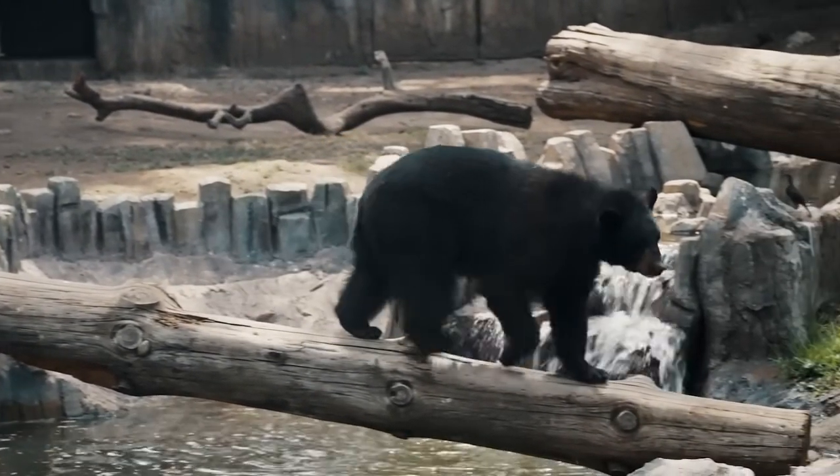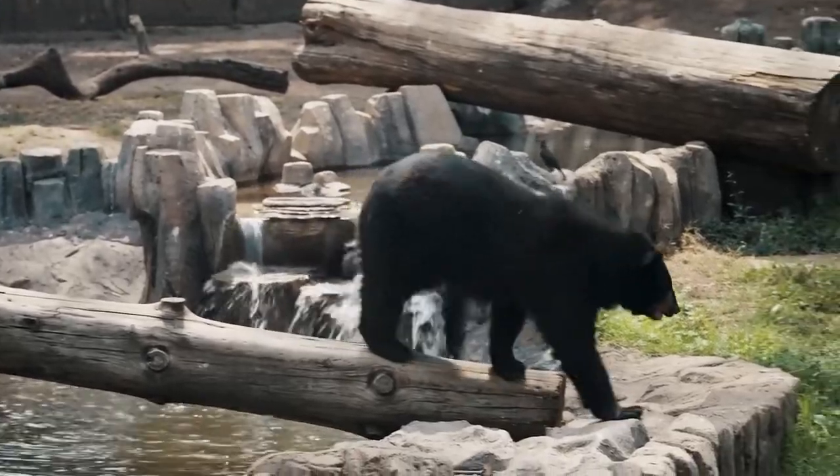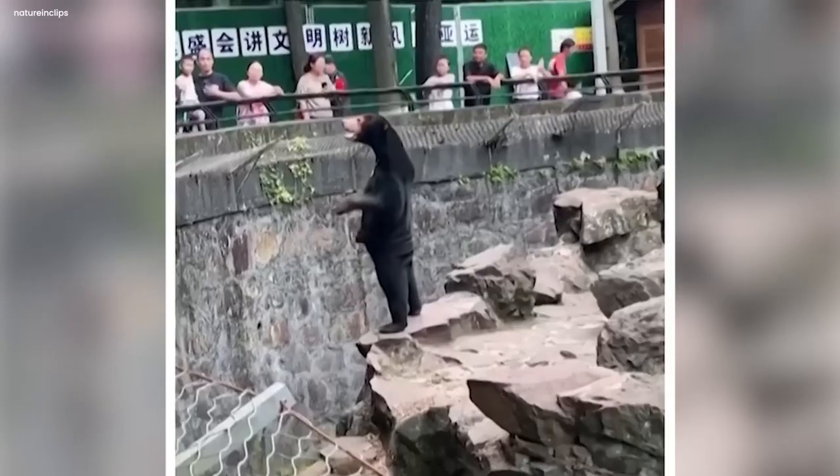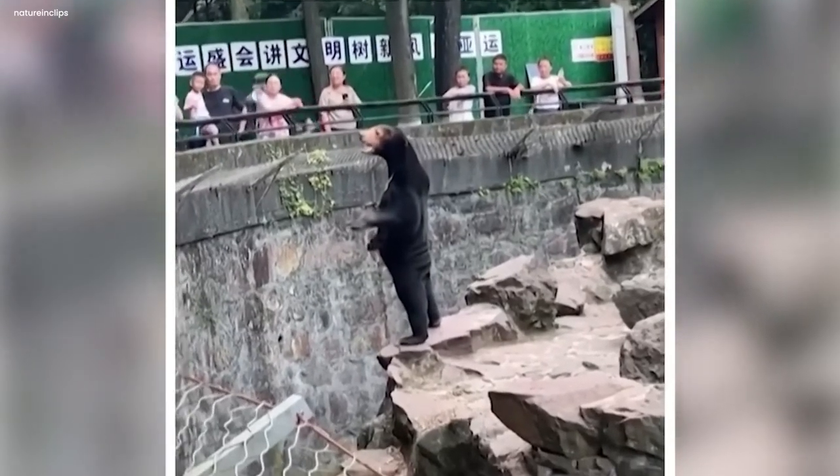Cryptic bear? In a zoo in China, something extraordinary happened that left everyone astonished. Imagine a bear, big and brown, usually seen on all fours, but this time it stood up tall on its hind legs.